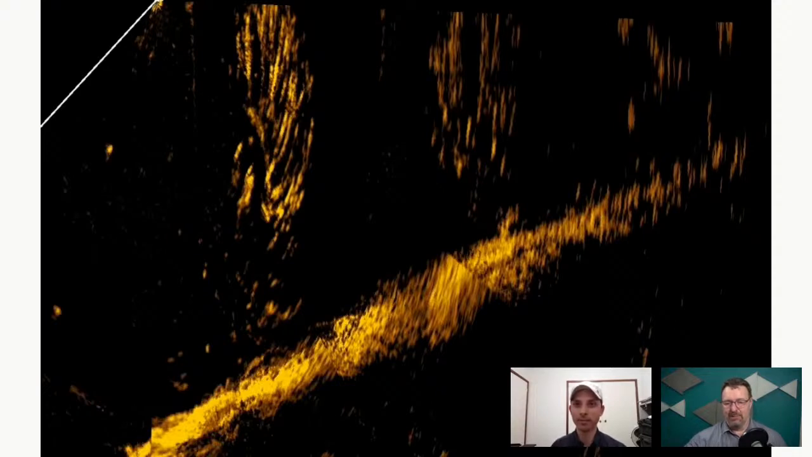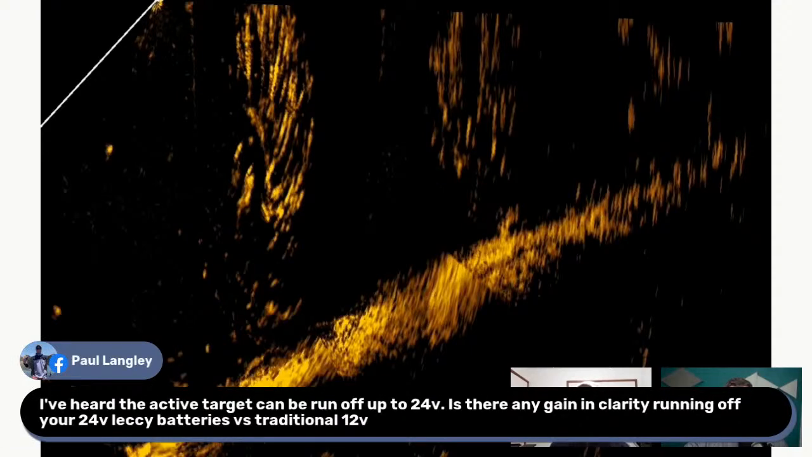Yeah, cool. Got a couple of questions come up. I might just bring them up while we're at this point. So Paul Langley's asking, he's heard that Active Target can be run off up to 24 volts. Is there any gain in clarity by running it off the 24-volt Lecky batteries versus traditional 12-volt?